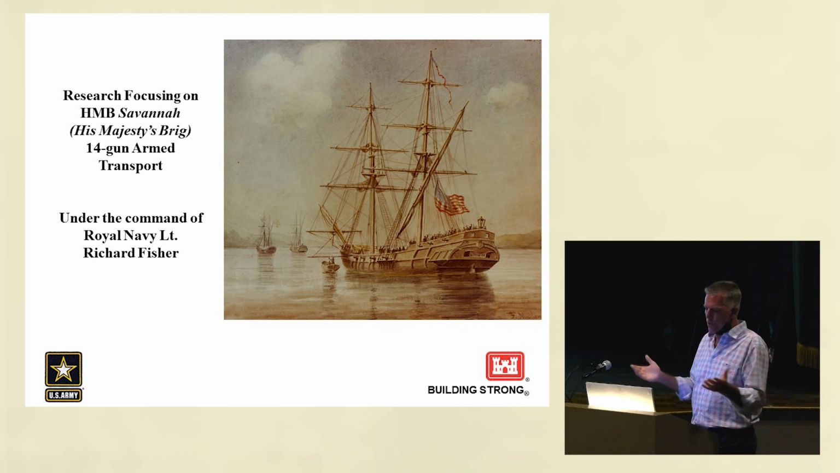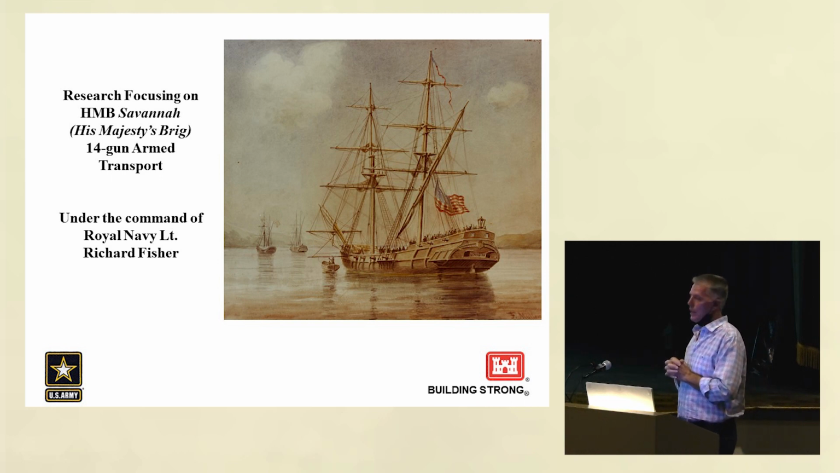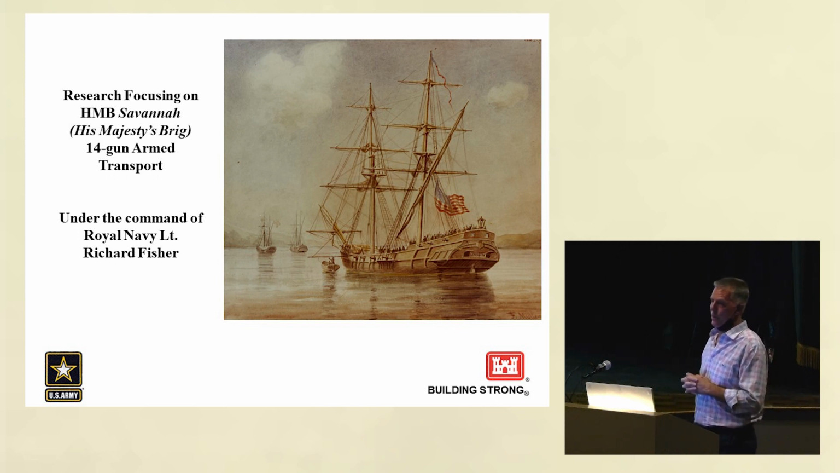Where we're at now is research focuses on the HMS Savannah, the 14-gun transport. We're looking for the captain's log, which would be the Royal Navy Lieutenant Richard Fisher. He manned that ship when it was scuttled. He went on to be a very successful Royal Naval officer, commanding huge ships of the line, up to 70 cannon.